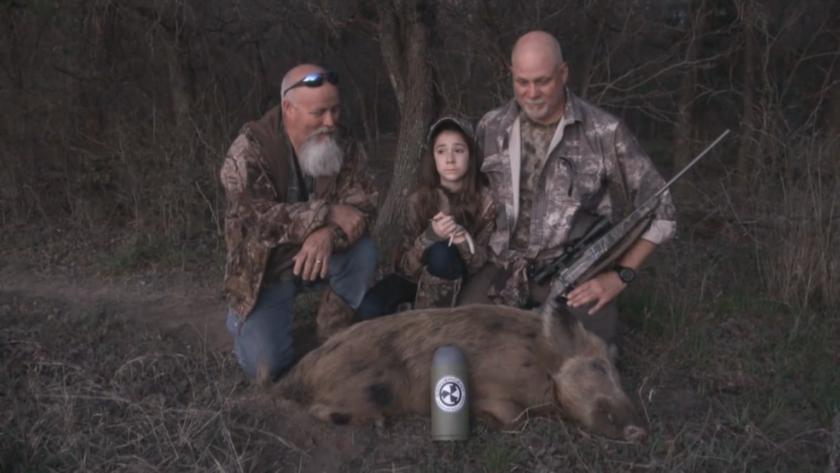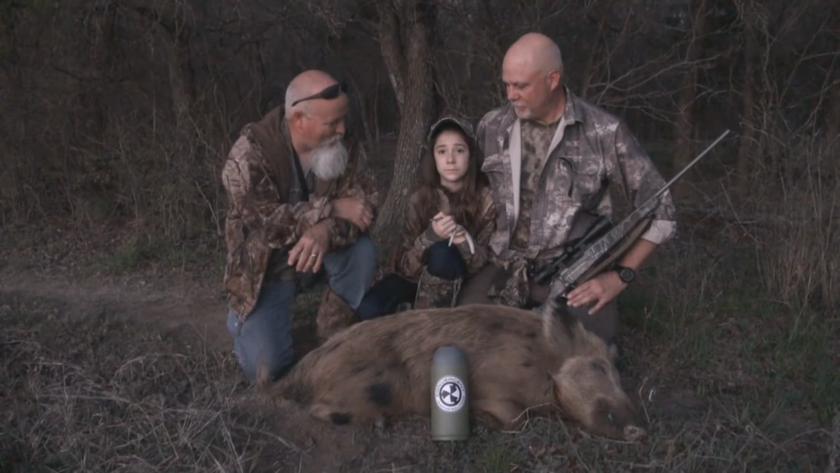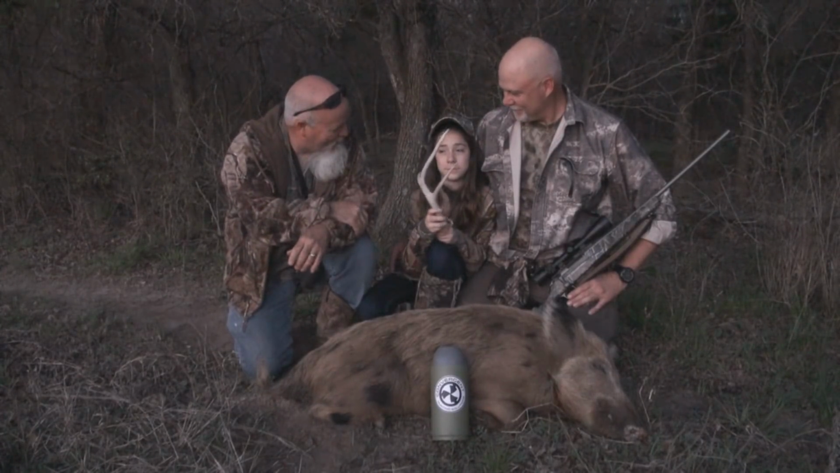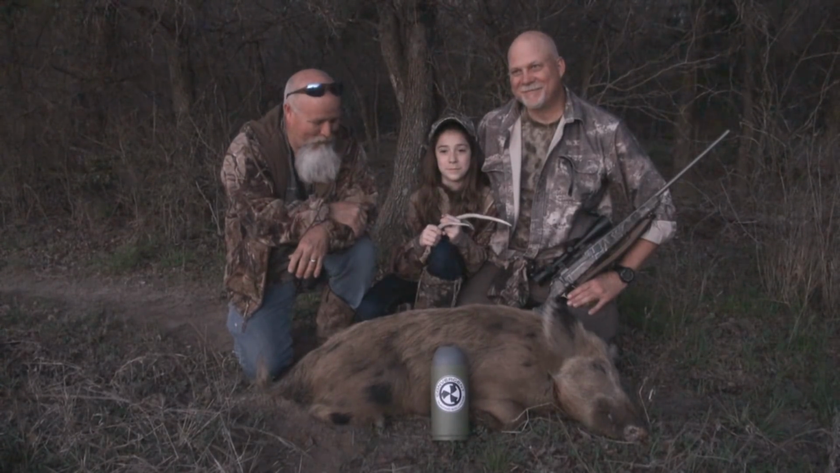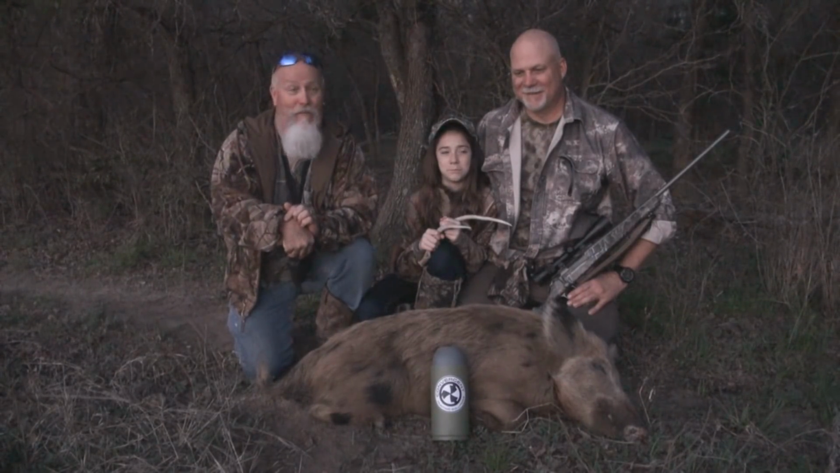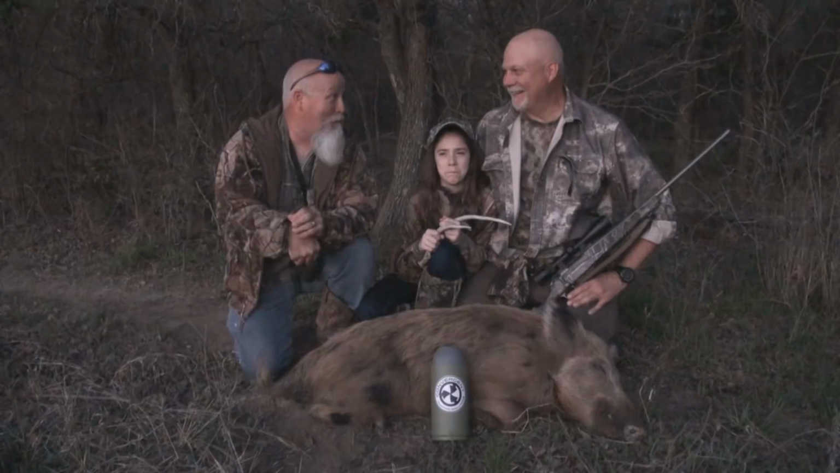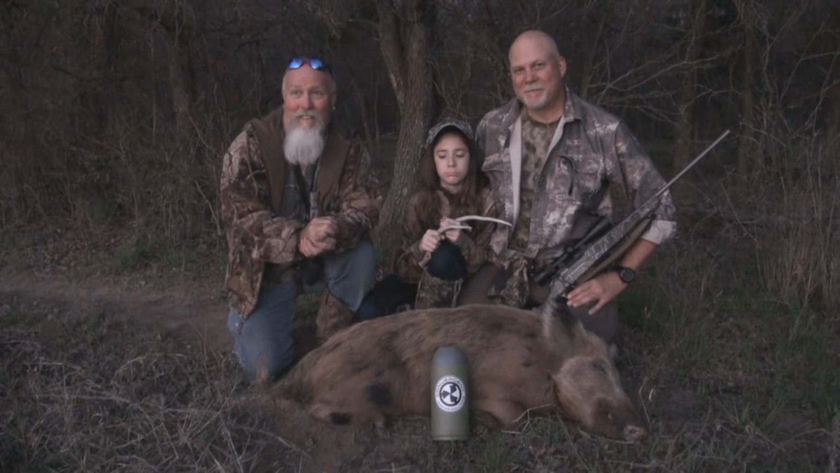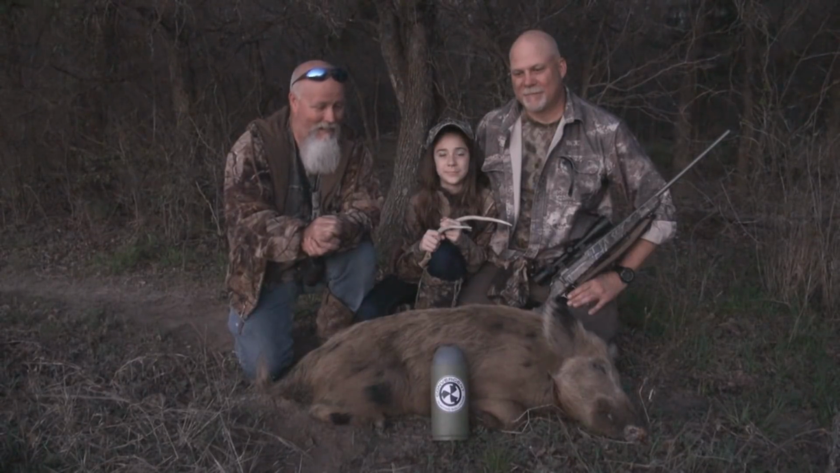And Lindsay found a shed. So that's the first one you ever found, isn't it? So that's pretty cool. Well, we got a long ways back to the truck, and it ain't gonna be fun. So that field's gonna be muddy. Yeah, it's gonna be bad. So let's just get our gear gathered and get headed that way.